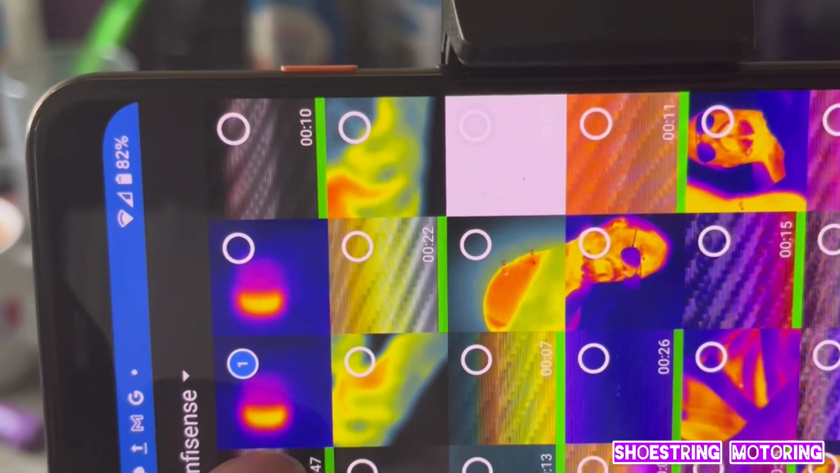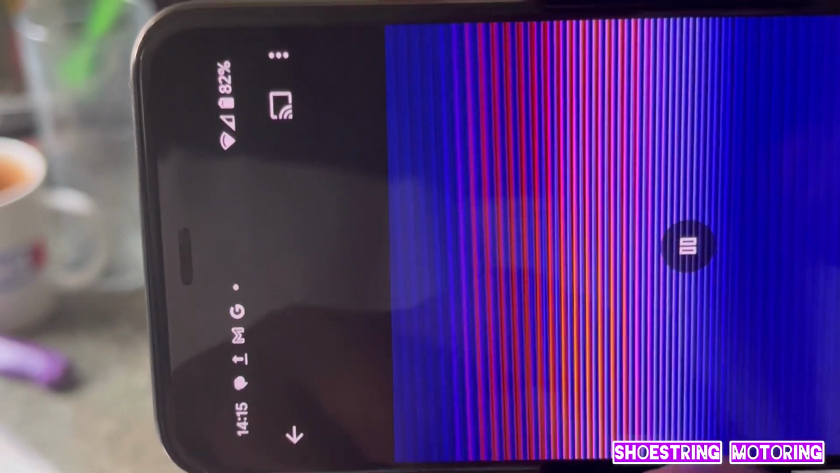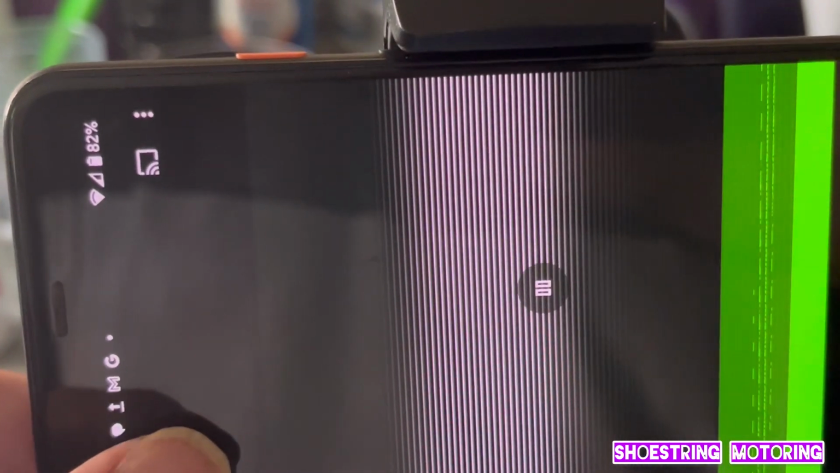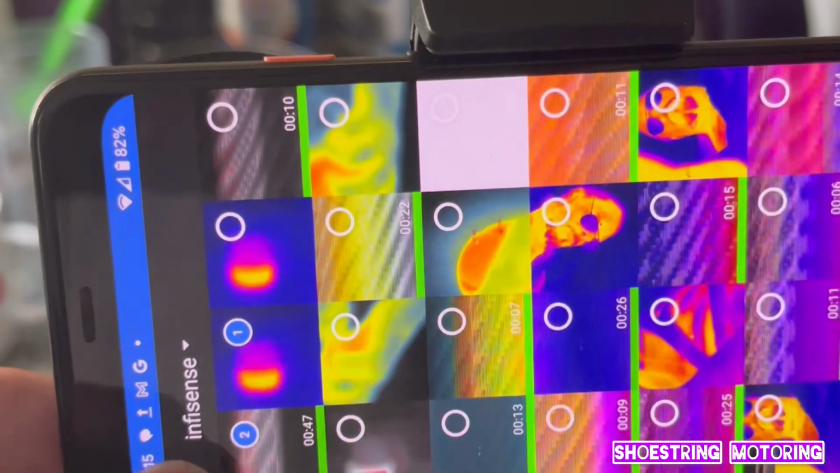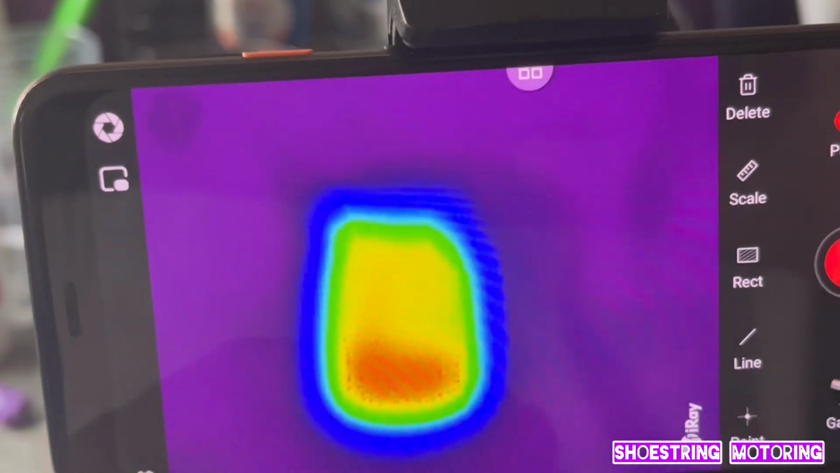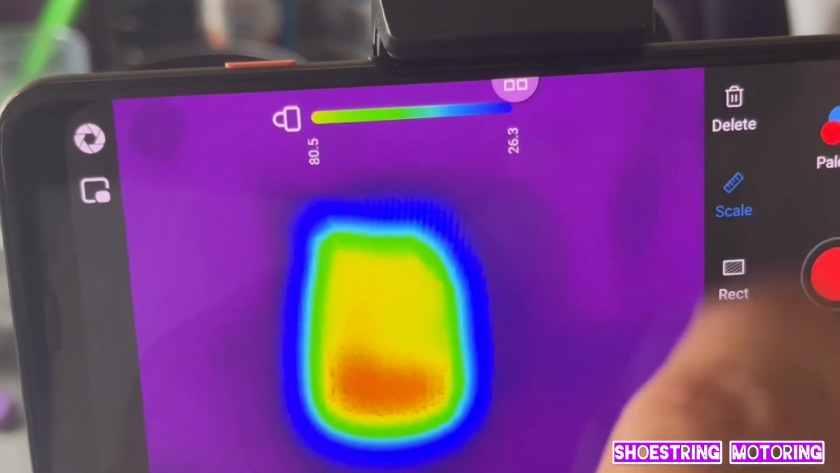But exactly the same thing has happened with the video. If you listen, you can hear the kettle boiling. So I can't comment on analysing the video, because I can't get the video to work. But with regards to the photographs, it's working very nicely.